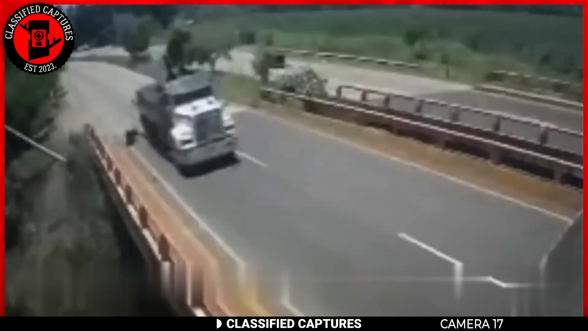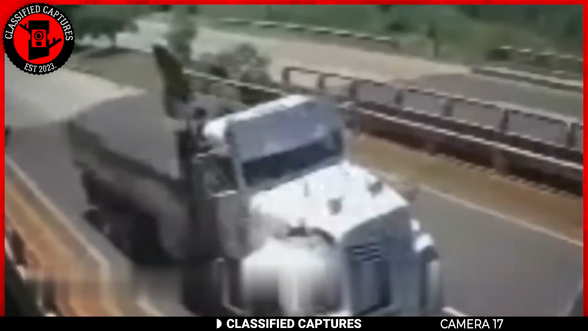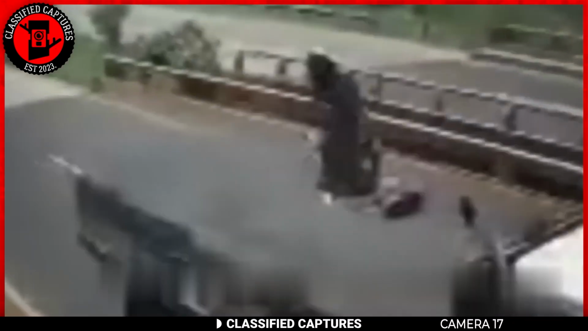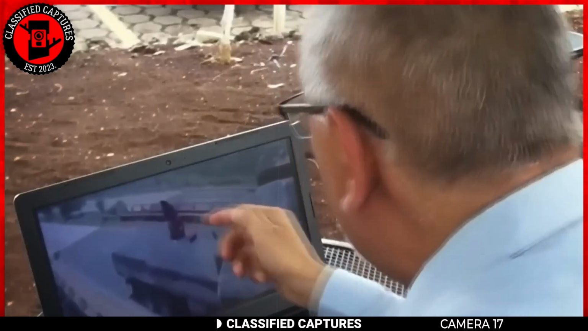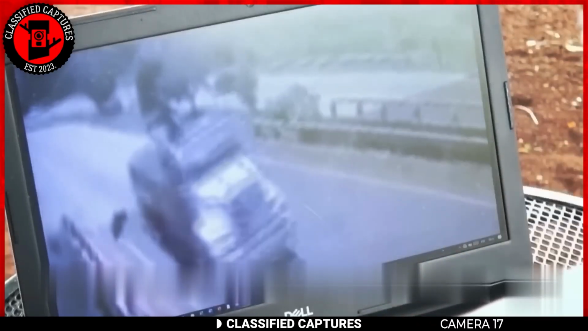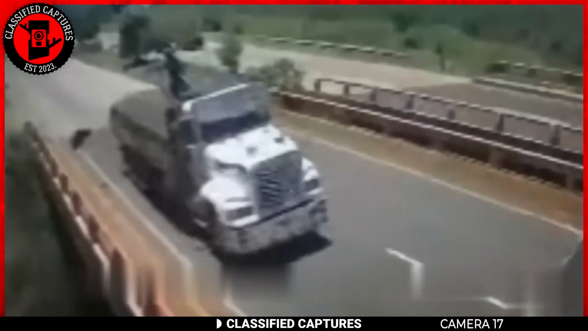Now, logic often challenges us to find rational explanations for such occurrences. Some might argue that it's a trick of light and shadow, or perhaps an oddly shaped object on top of the truck. However, the symbolism of a figure resembling the Grim Reaper in the aftermath of a fatal accident is undeniably too much of a coincidence. Whether one believes in the supernatural or not, these moments can evoke a sense of awe and make us ponder the mysteries of life and death. But then again, we can't help but wonder if we just saw a Grim Reaper on the job.